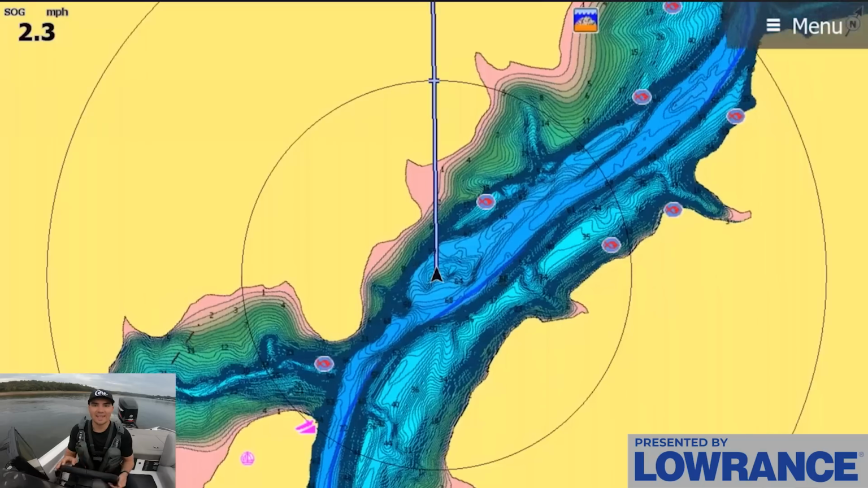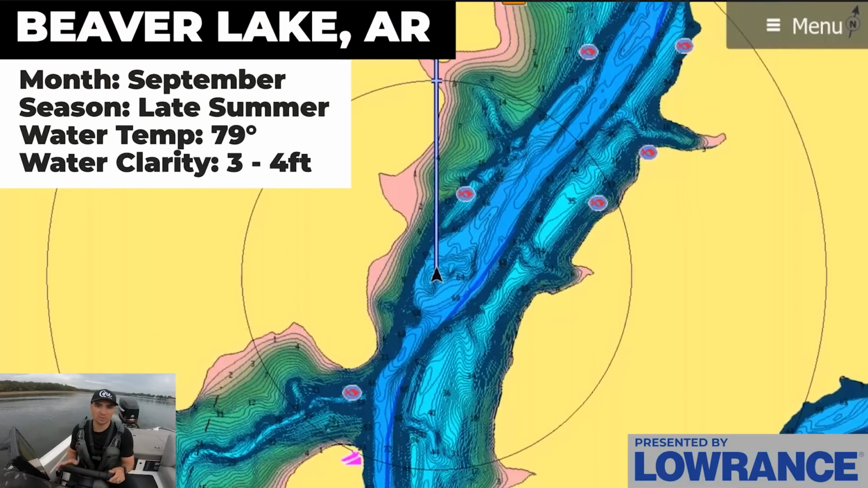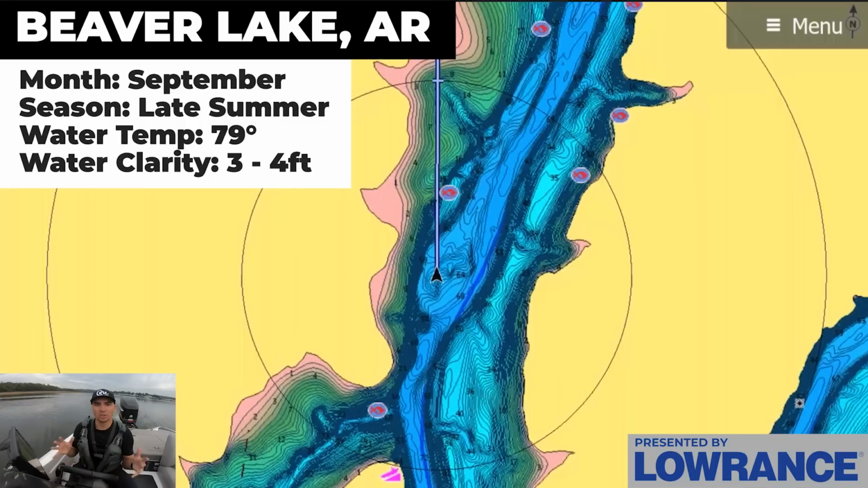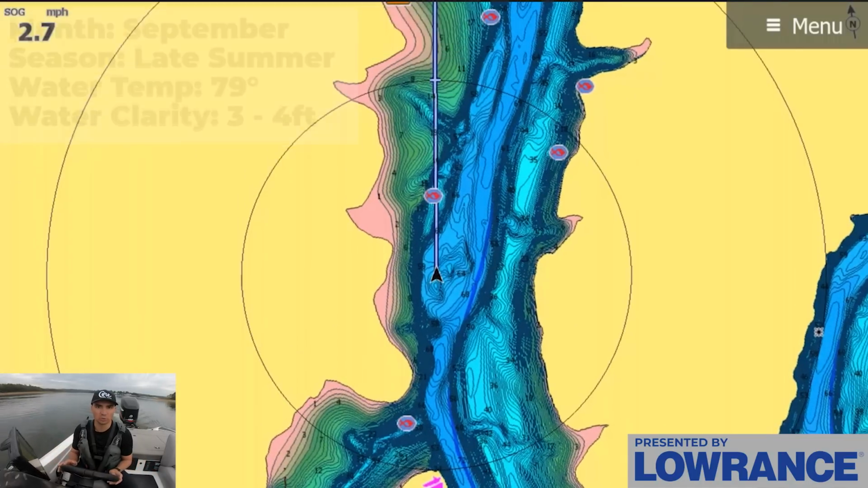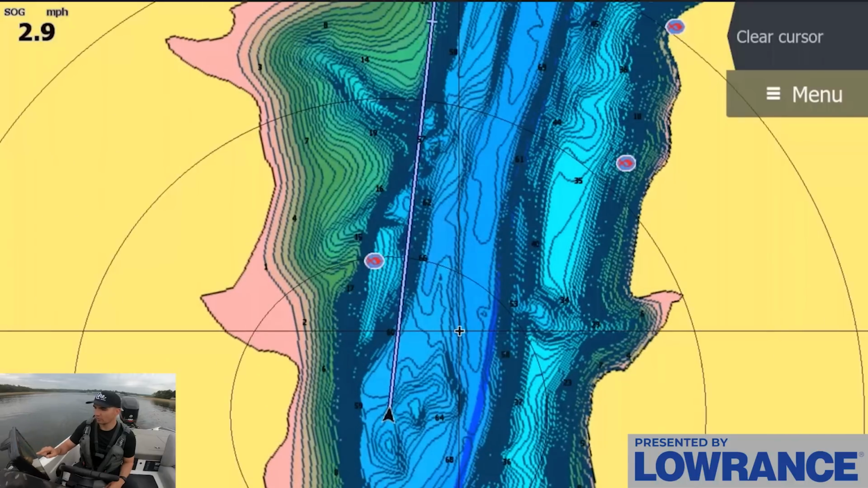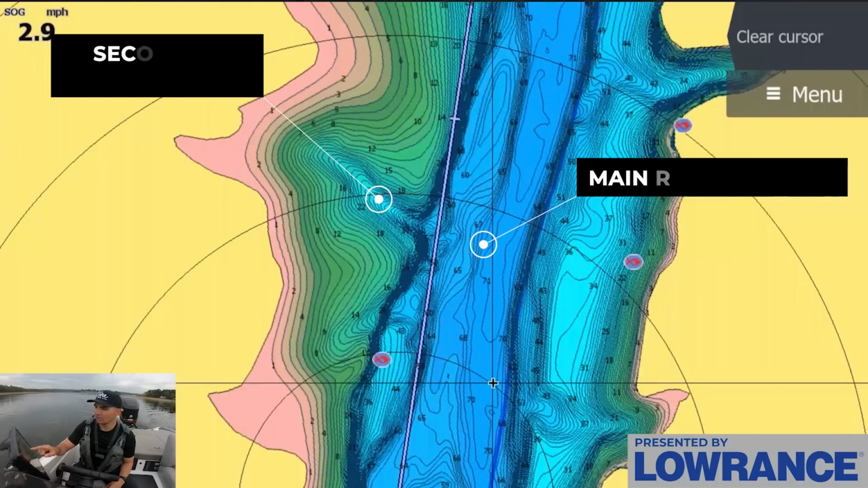Let's get into it. Today, guys, we're out here on Beaver Lake in Arkansas. It's the middle of September, so fishing is going to be really tough, and I don't know exactly where the fish are going to be on this lake today, so I'm going to use a very simple rule that I use whenever fishing is kind of tough or I don't know where the fish are, and that's the creek channel rule. Basically, all I'm going to do is start here close to where I put in today and try to find an area where the main river channel intersects with a secondary creek channel.